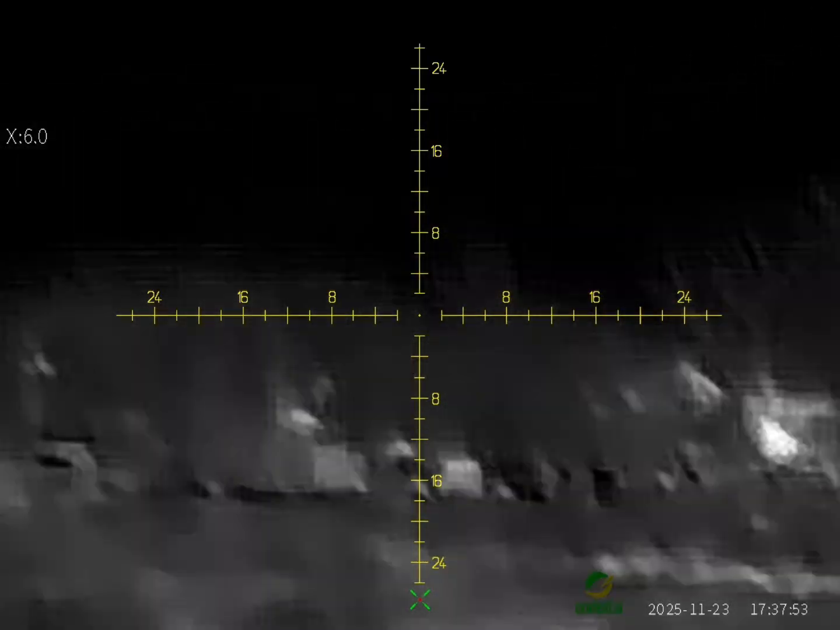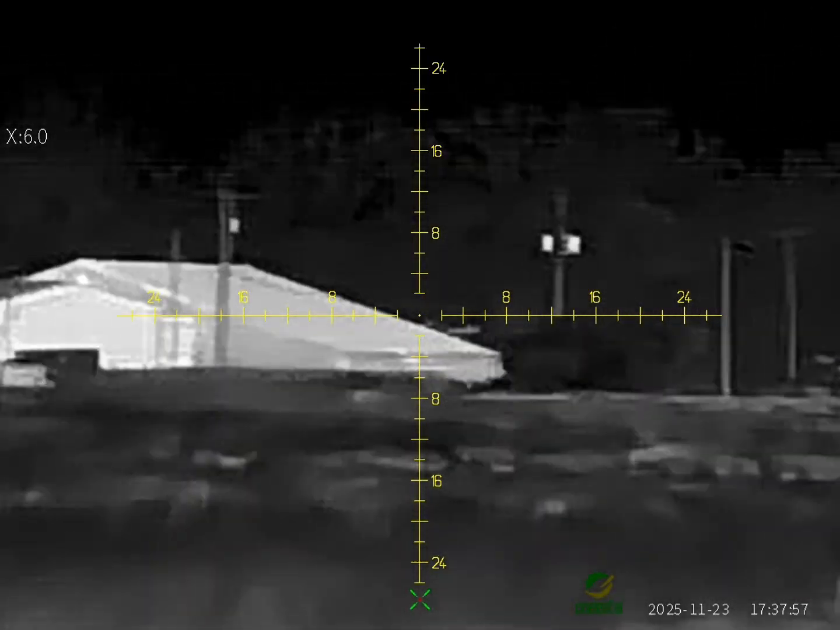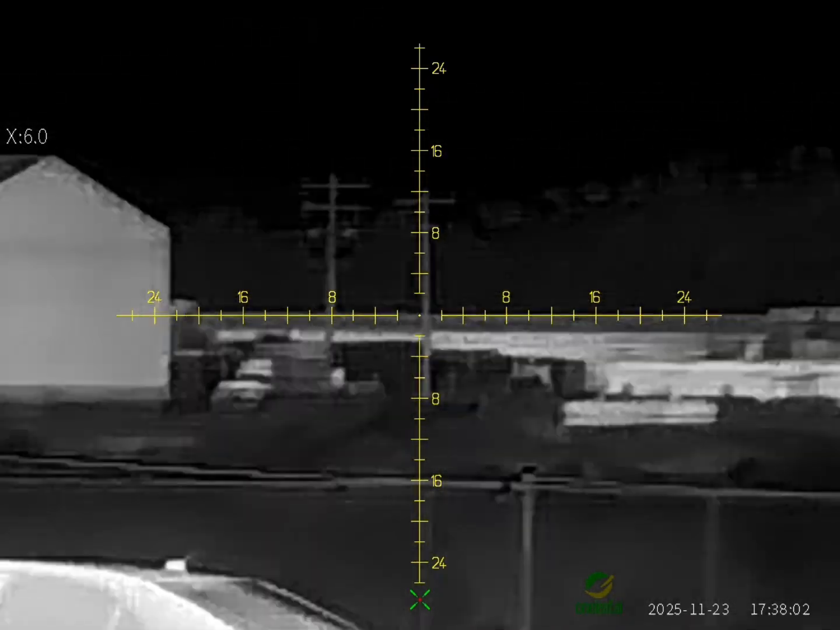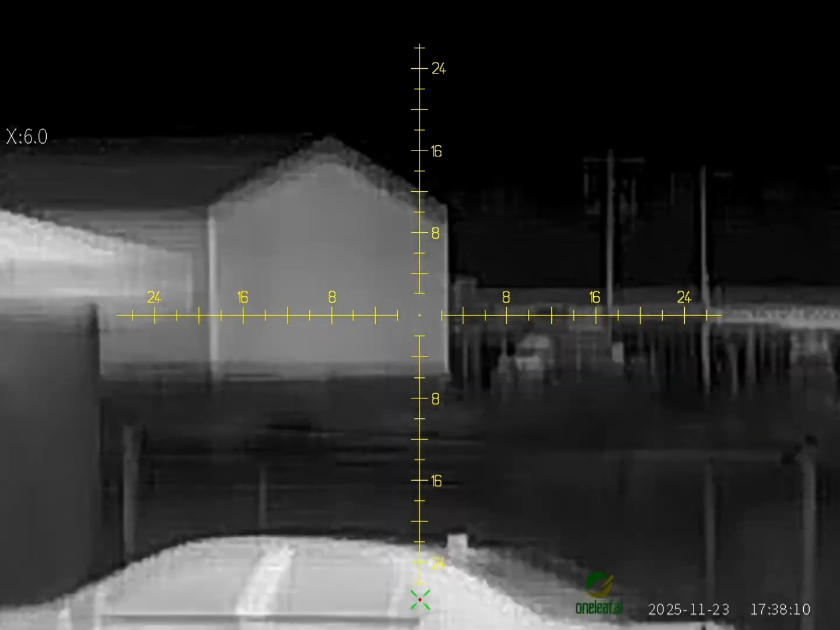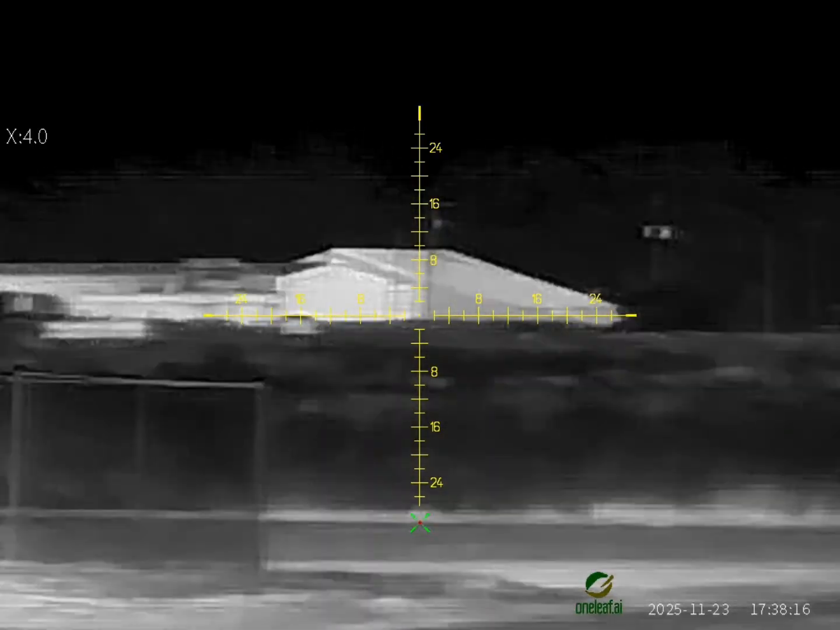This is all digital zoom. Pretty neat. Let's zoom back out.